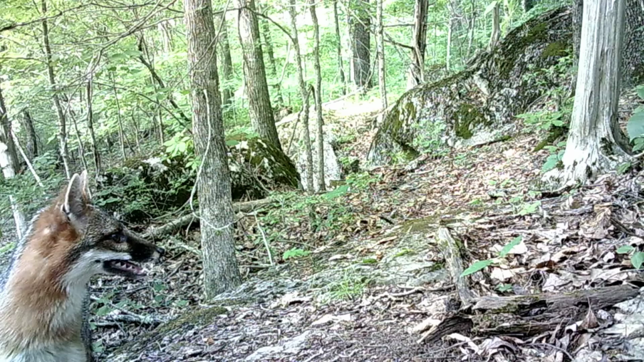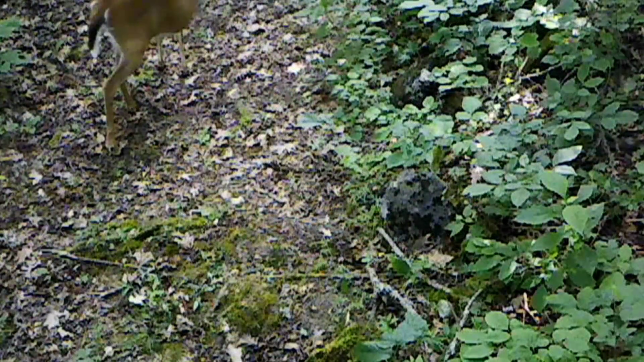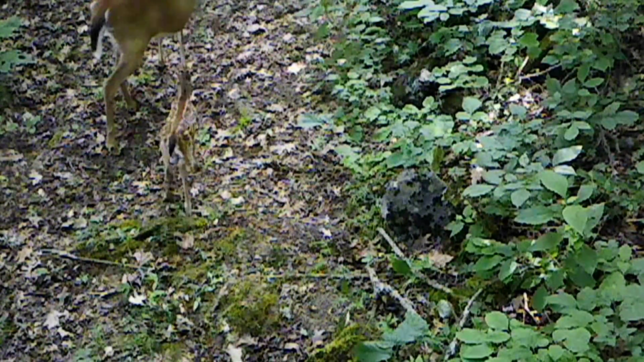The predators, they seem to be moving around awful well. And the little fawns, I catch a glimpse of them here and there.